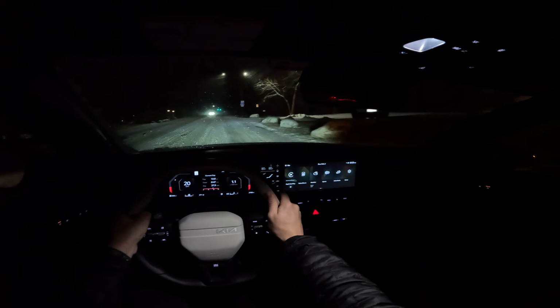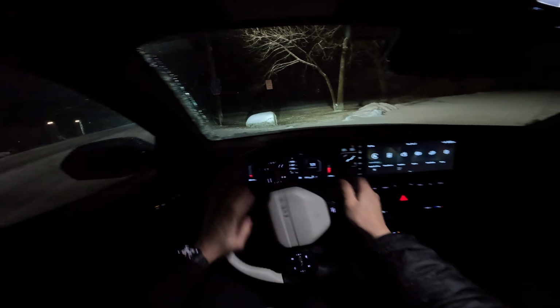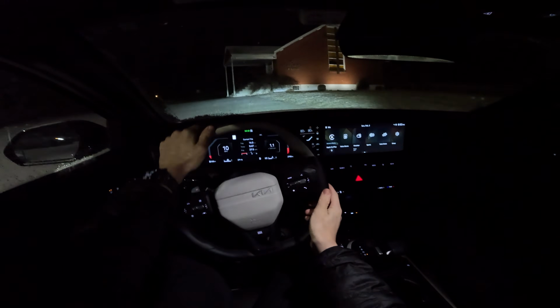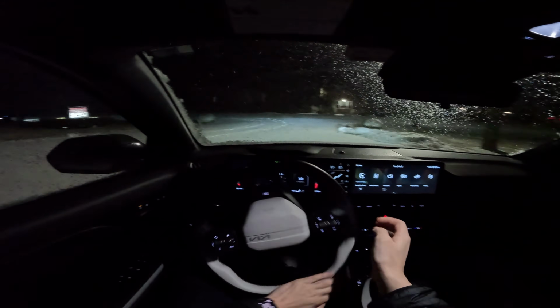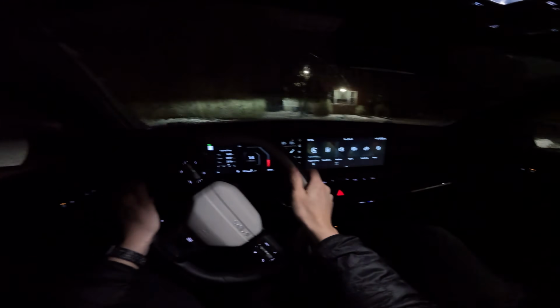Short braking test right here. So you are skidding, ABS kicking in. Not too bad, not too bad. Comes to a stop. I think the grip coming off of these tires is definitely helping it come to a stop pretty well, and it doesn't feel like it's losing any sort of tail action back there, which is definitely a good sign. Even brake application, even in slippery snow conditions. So let me check for traffic really quick and head back out onto the road.